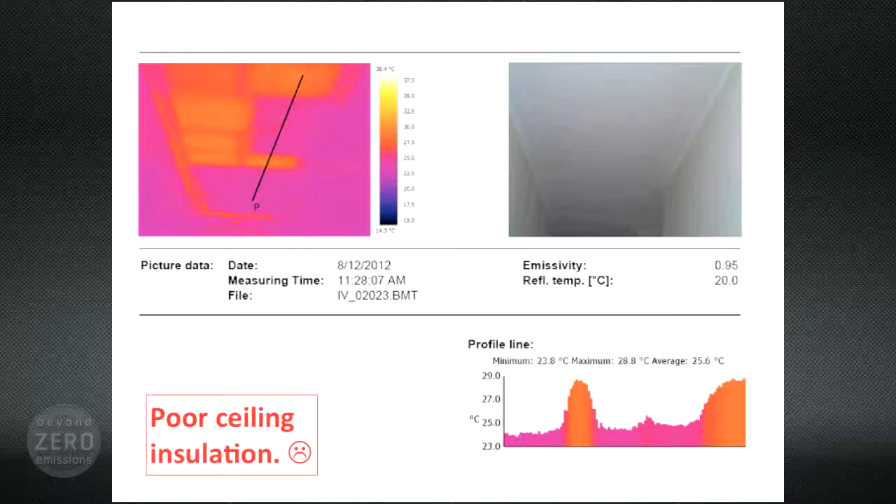This homeowner knew they had some insulation, but they thought they had more than this. What actually went on in this attic space, I have no idea. Possibly a renovation either added or took away some insulation.